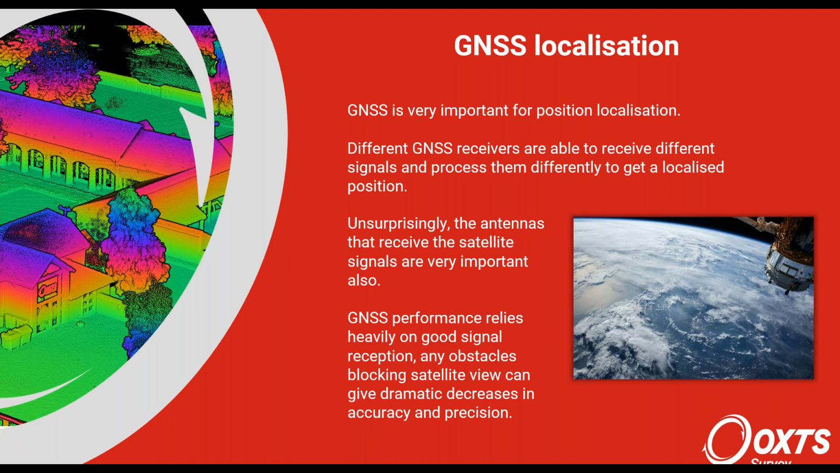We're not going to talk about the details of it, which can get extremely complicated, as you might imagine, with satellite signals. But essentially, each GNSS receiver is going to have a different specification in that it can receive different signals. There are a number of different constellations of satellites up there. So you've got Galileo, Beidou, GLONASS, GPS, QZS, and some other things that you can make use of. And each one of these has different signals. So there's a lot of different things to consider.